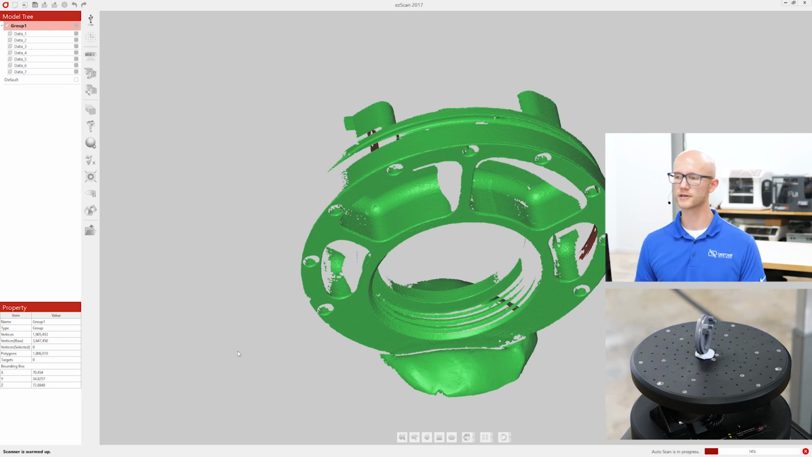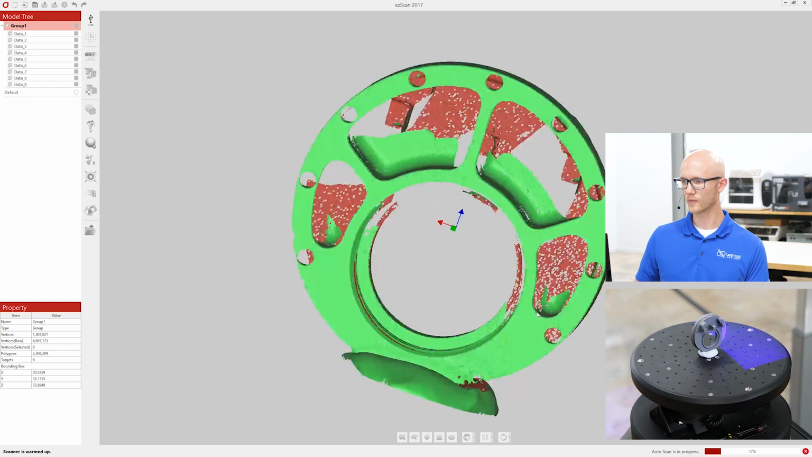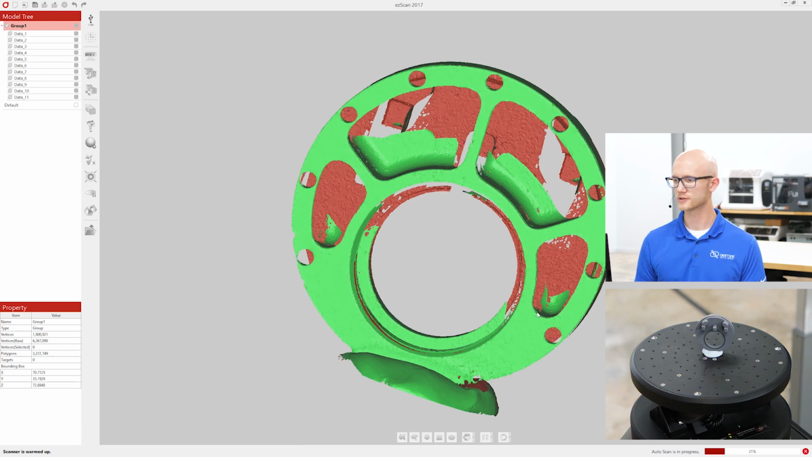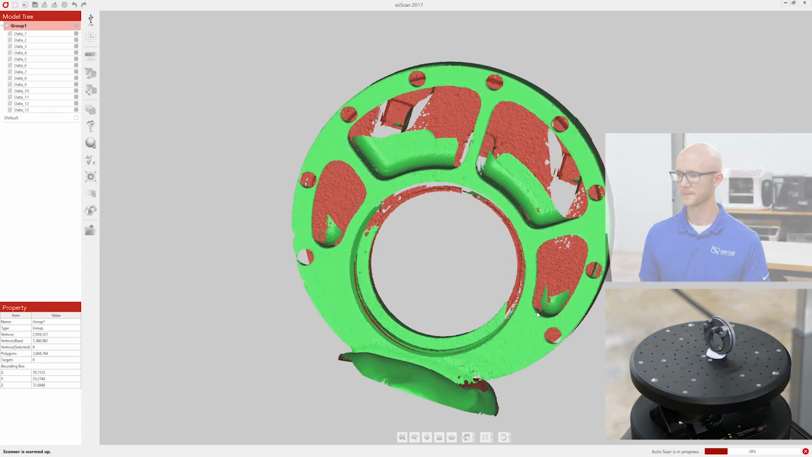Now, I don't need full coverage on this part. If you were reverse engineering this, then really you only need to capture the general shape. You would know what critical areas you were trying to capture here. So all I'm going to do with this one is scan it in this position here, and then I will flip it over when this scan is done, and I will do another scan, and then we'll combine both of those. So I'm going to go ahead and just let this scan. I'll fast forward a bit. I'll flip it over when this first one is done, scan again, and then we'll combine that data.